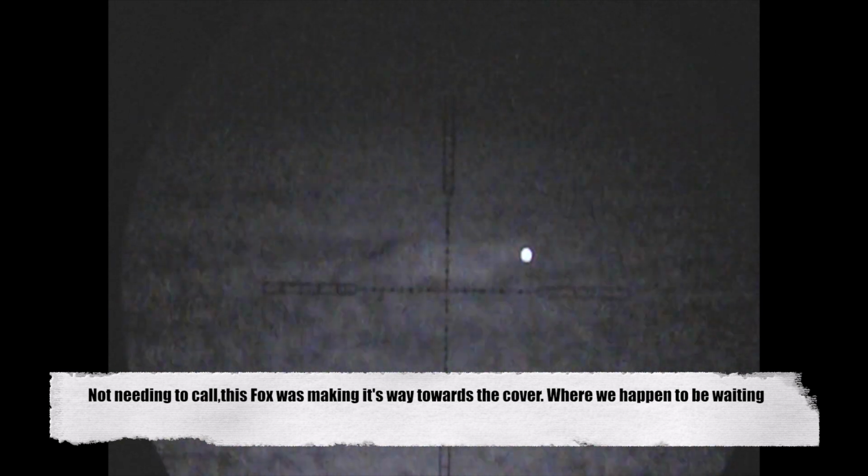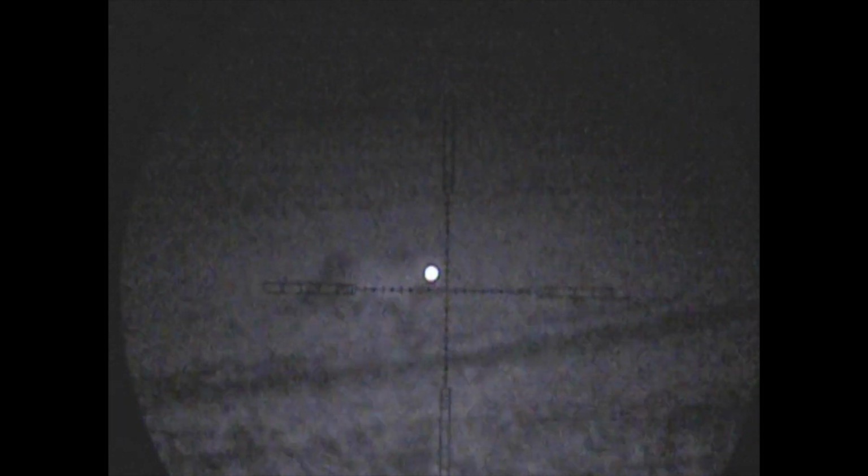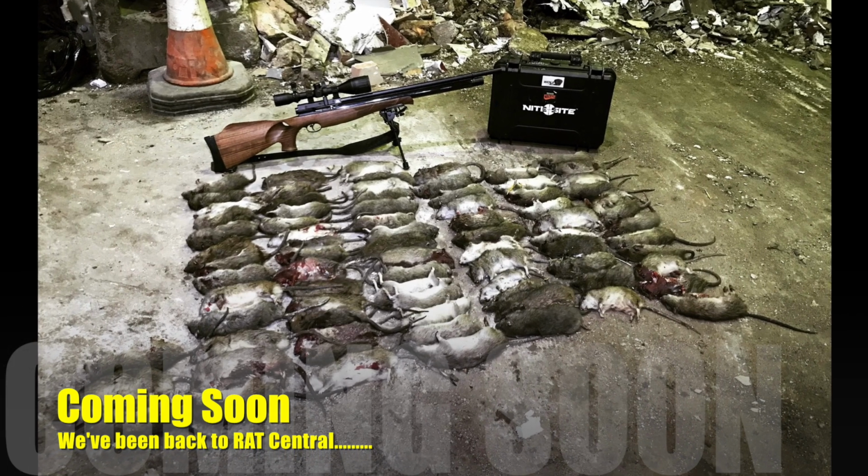Fortunately for us, this fox was already making its way to our location. We are actually stood yards away from the pheasant cover, and we assumed this fox was coming there for its evening meal. Unfortunately for the fox, we were waiting for it.